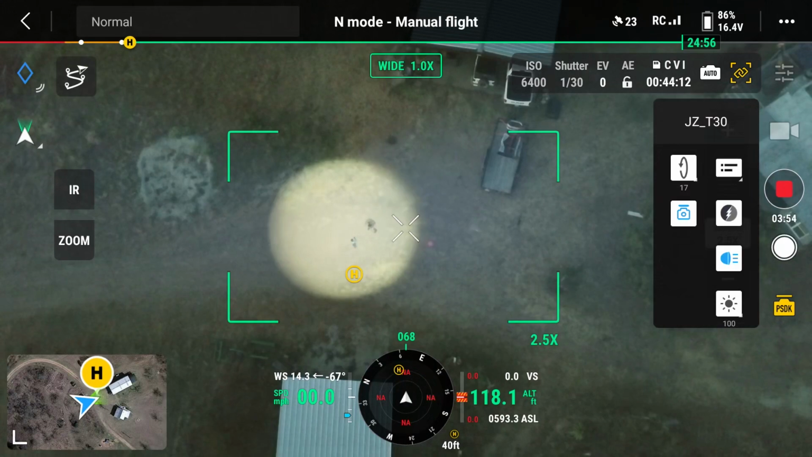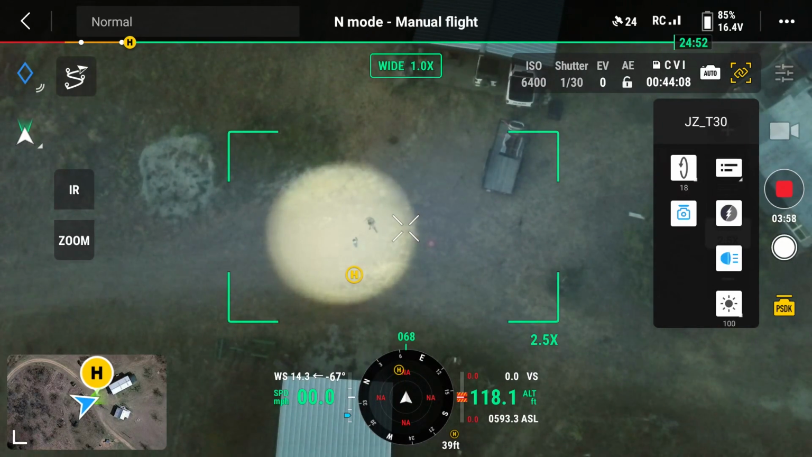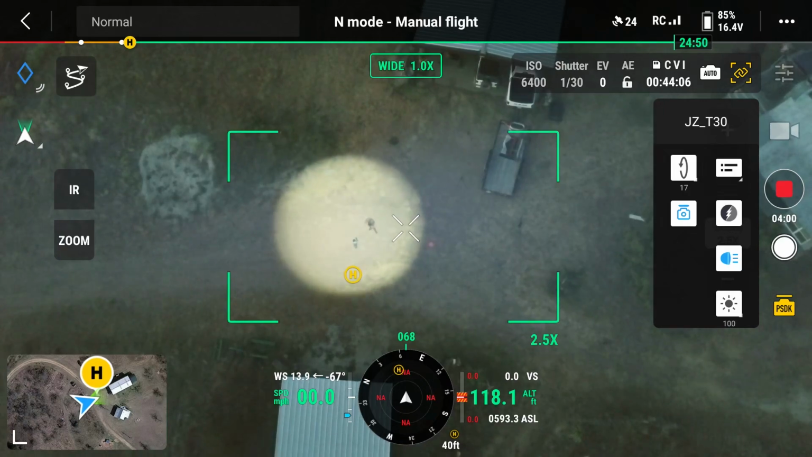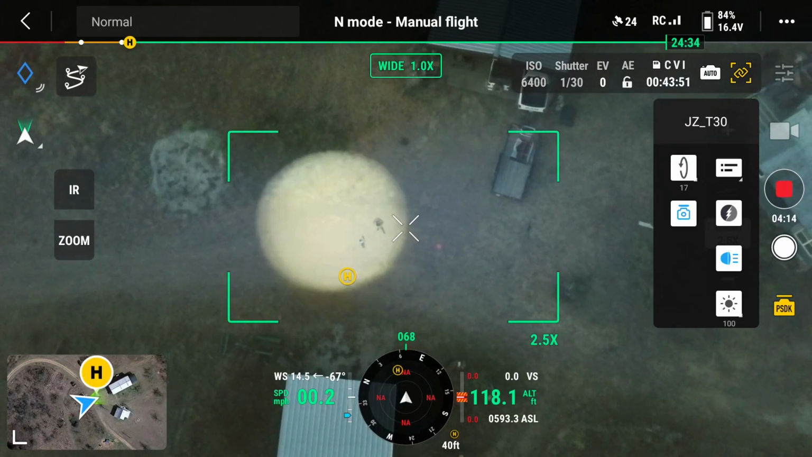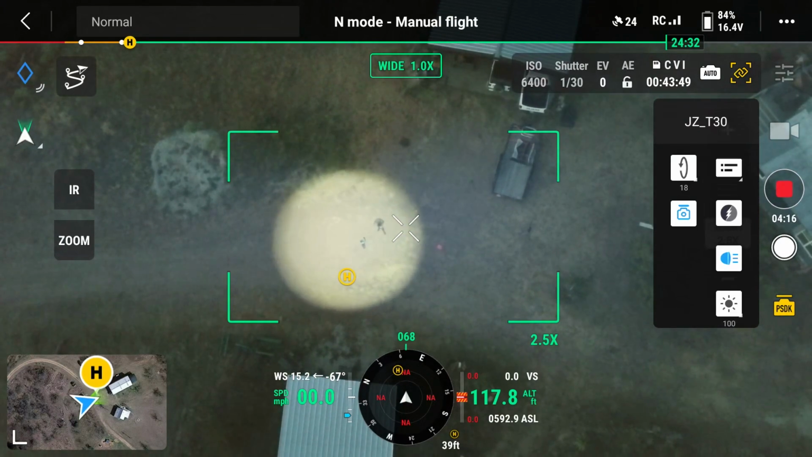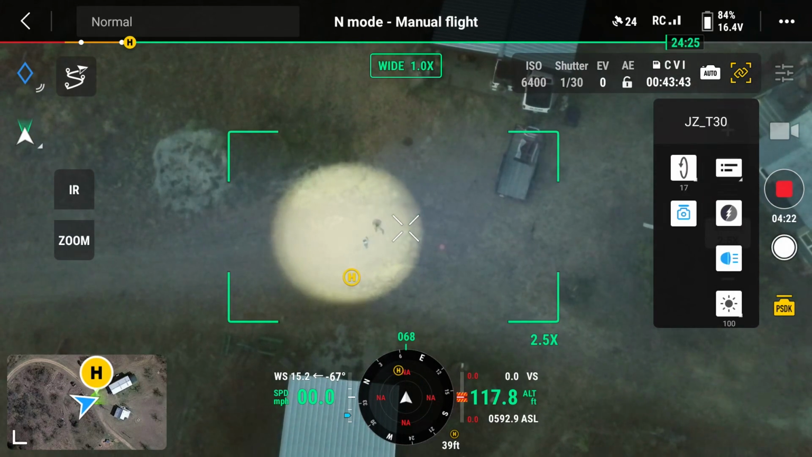So imagine we would be out in the cornfield or wheat field, taller grass, you're going after some hogs, and now you want to recover those hogs. One, you have the thermal option, but two, with that spotlight, you can help anybody on the ground find the hogs faster, and then we can recover them out of the field, making sure the farmer's equipment doesn't get damaged by dead hogs in the field.